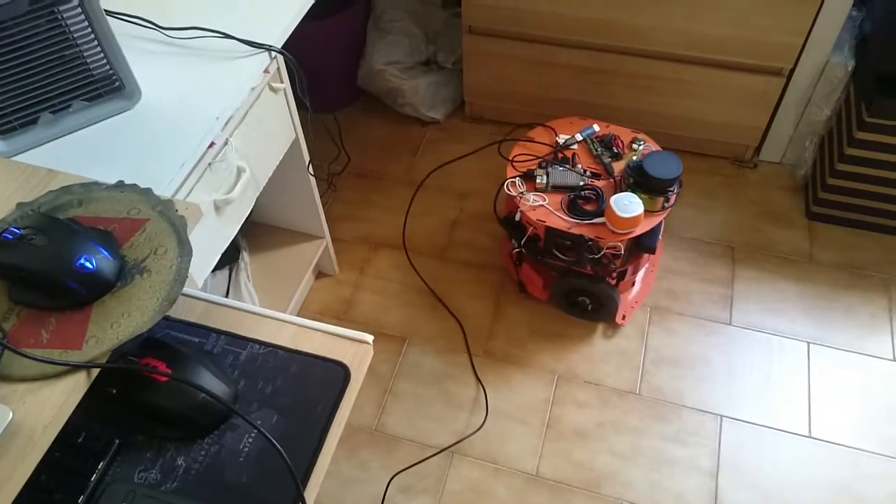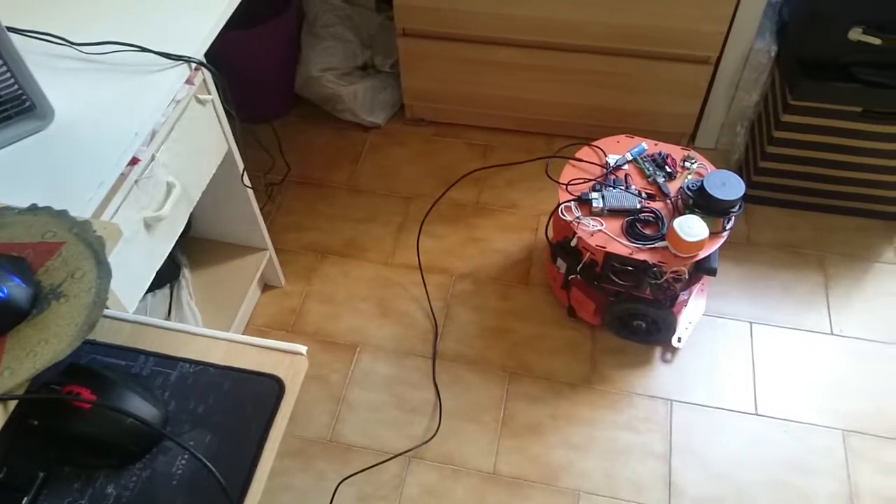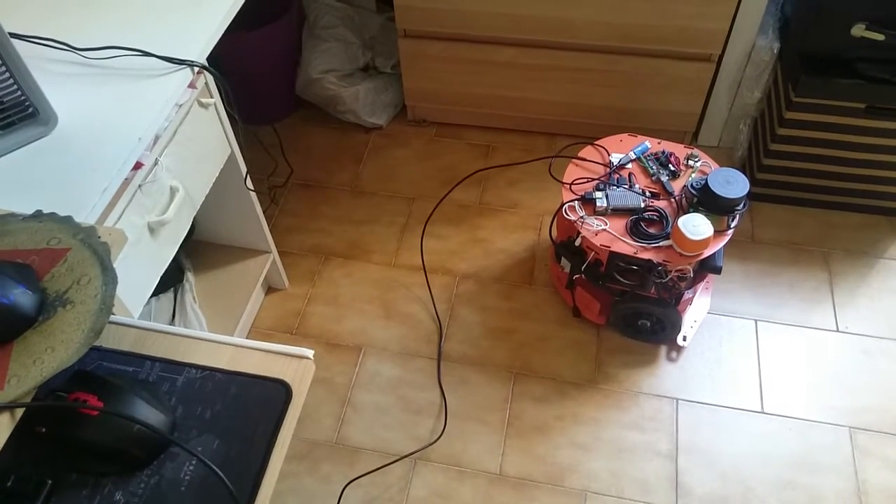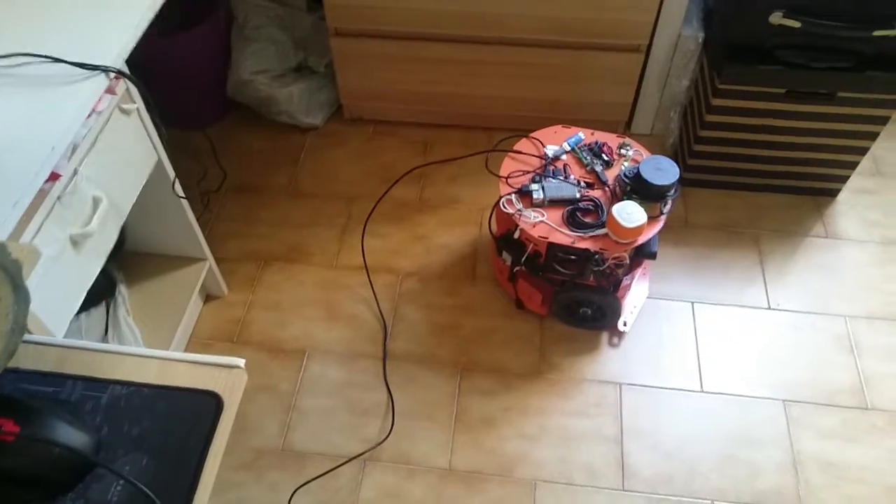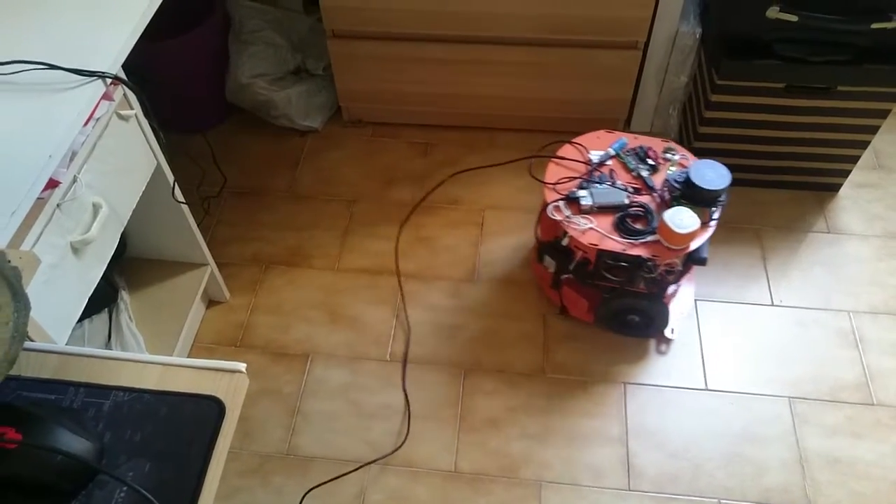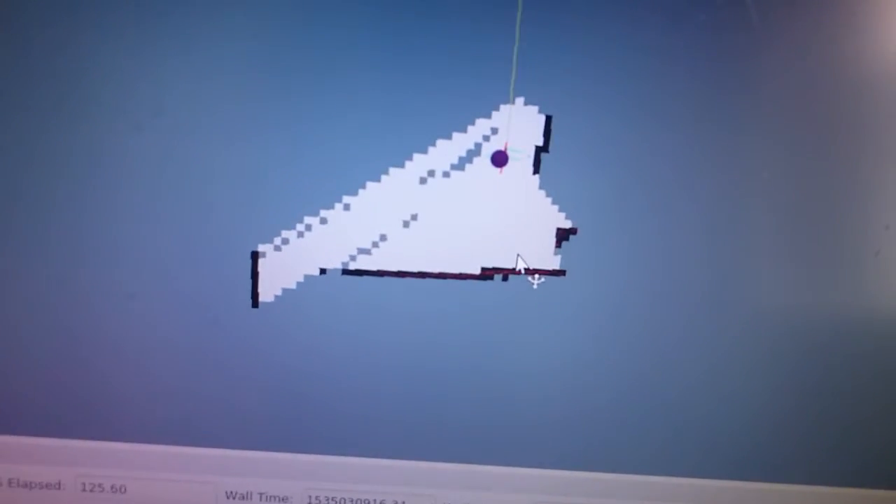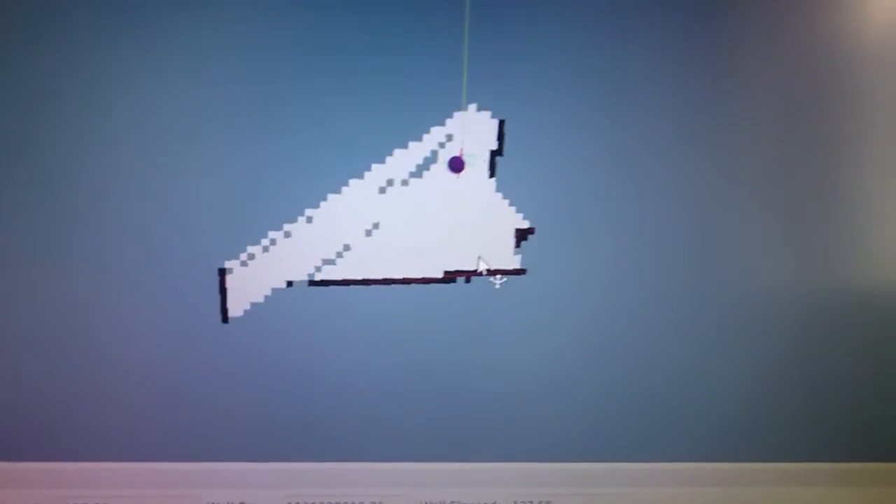I will move the robot around. As you can see, the lines are well defined this time. So now I will move the robot around and show you the final result.